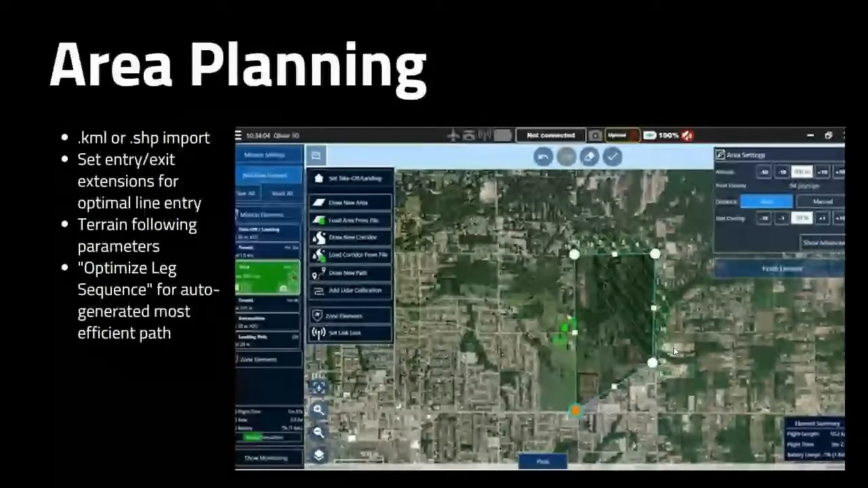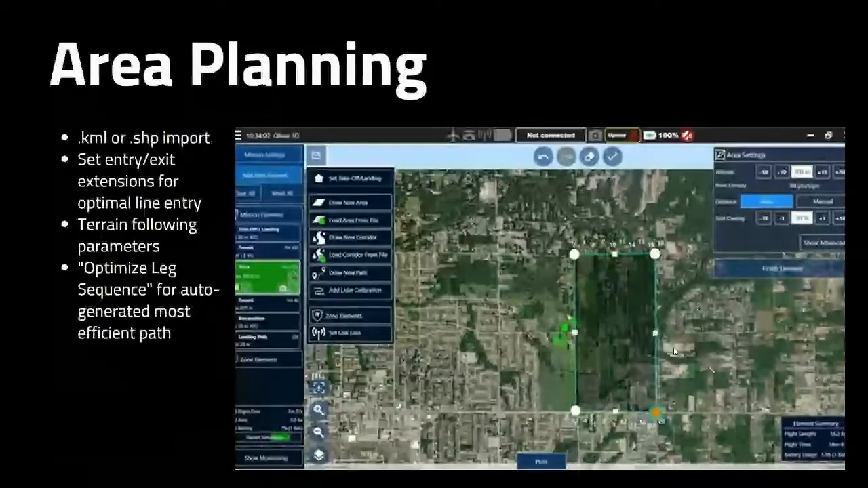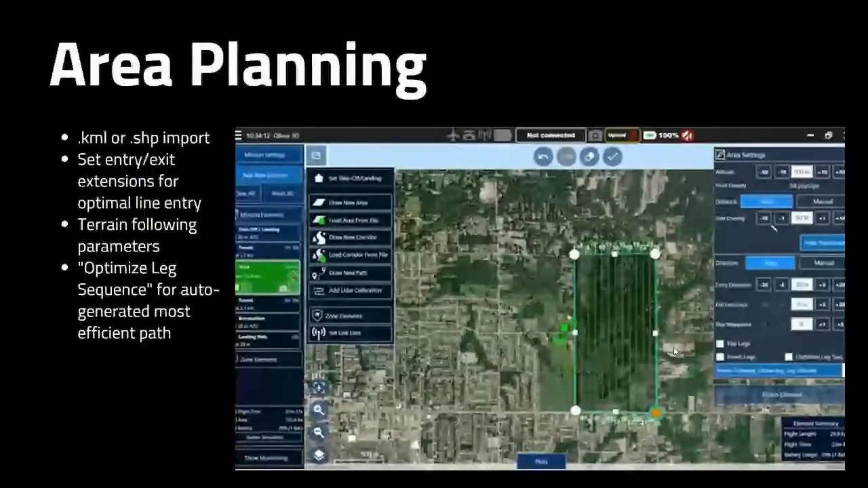And what's important to note is that no matter how well you flight plan, if your weather conditions change in the air, your drone is automatically going to choose the best and optimal flight path. So it may bank a little bit harder depending on wind conditions in the actual environment.